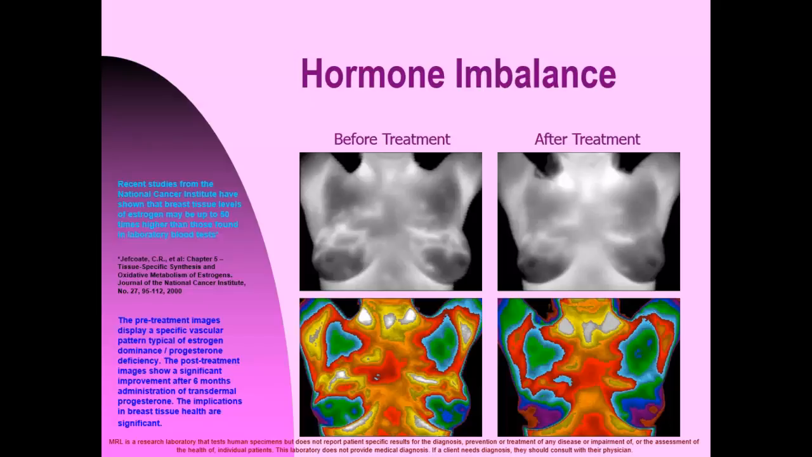On the left, we have the before treatment, which is the pre-treatment images that display a specific vascular pattern typical of estrogen dominance. After treatment, on the right, you can see that on the color images, both tissues are symmetrical and appear cooler with the blue and purple coloring.